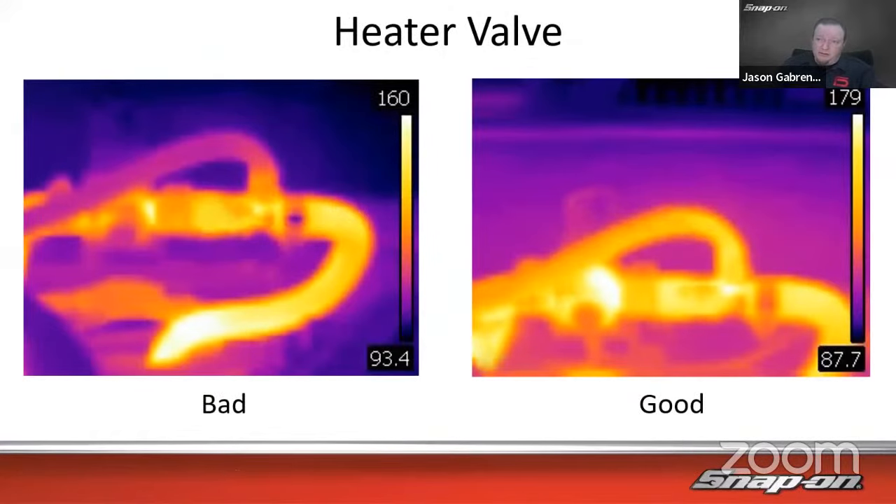Cooling system. This is some new stuff too. So how about a heater valve? So this is a heater bypass valve, right? So we should see heat or coolant going through here, and this valve is not working. So in this case, it is bad.